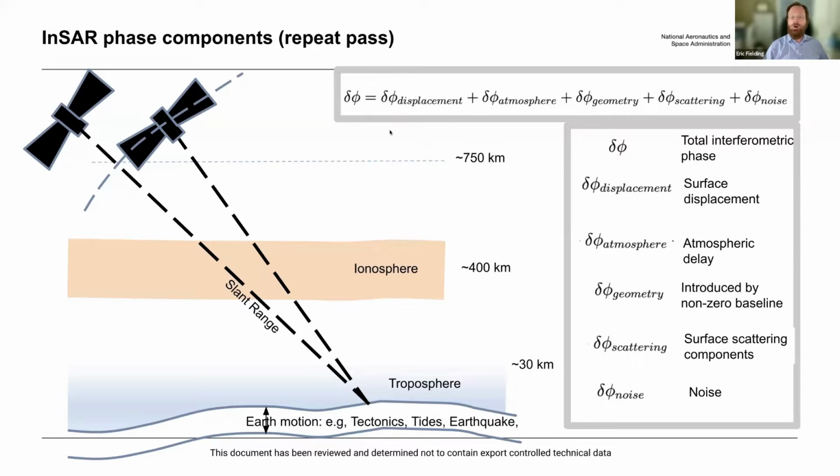But there are also effects of the atmosphere, which includes both the ionosphere and the troposphere that the radar waves go through. There's some phase that's due to the geometry. If these two satellite locations are not exactly the same, there's a geometric phase that's combined with topography. Normally we can calculate that and remove it.